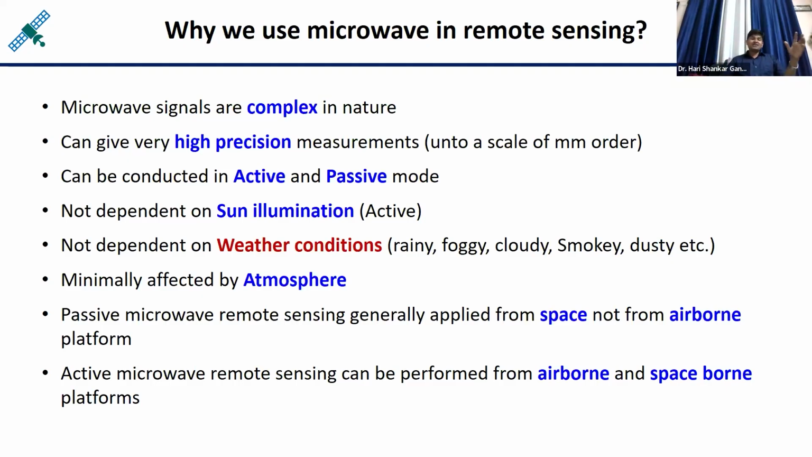So the optical radiation is much more affected by these types of the particles. But if you send the microwave portion, then those are minimally affected by the atmospheric composition. Somewhere, turbulence are happening in the atmosphere.